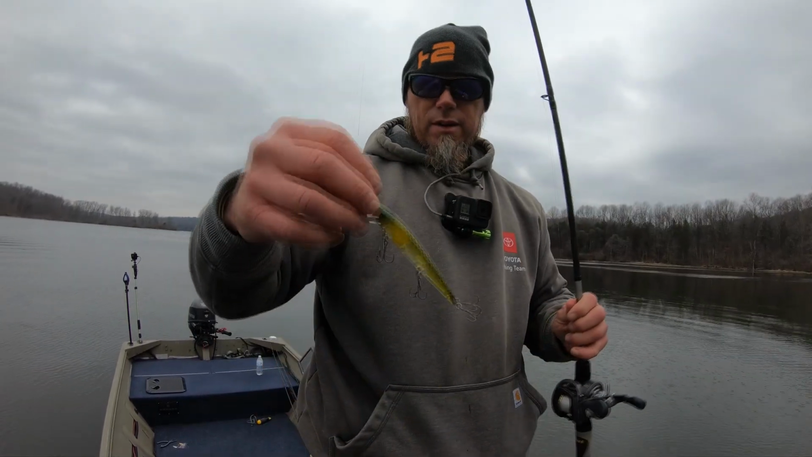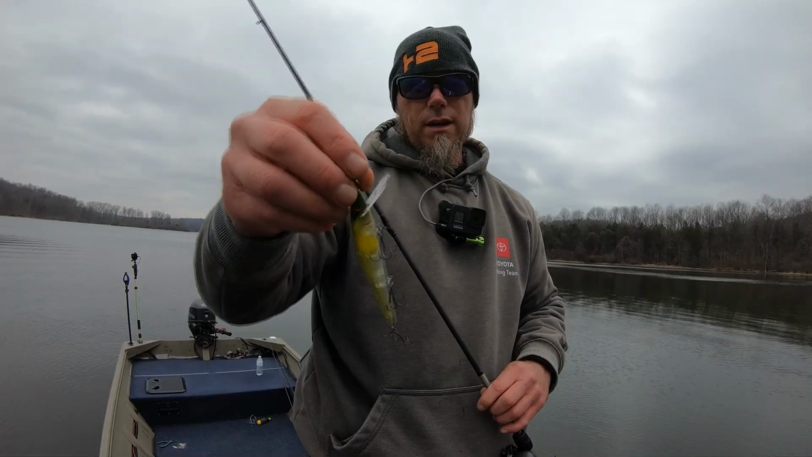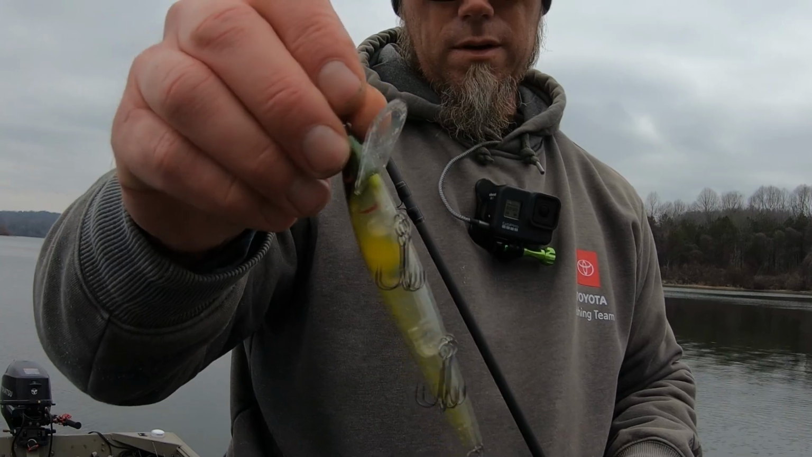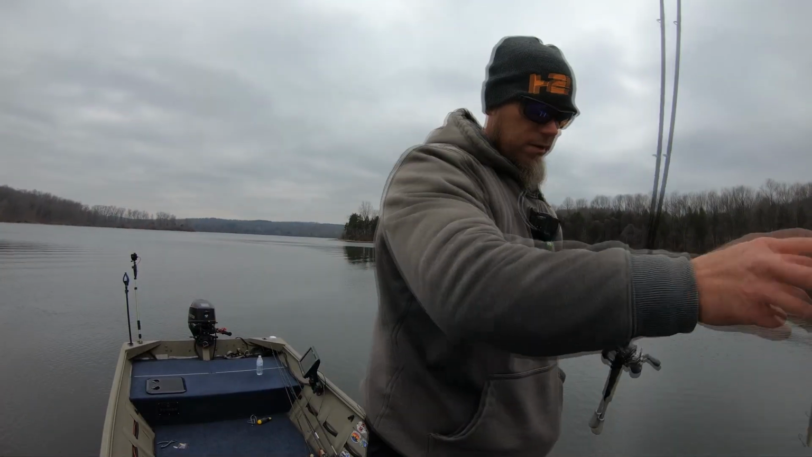All right, next we have another Rogue. This is the Smithwick Elite 8. It's got a bigger bill, and it's an Elite 8, so they're saying this thing should get down there in that 8-foot zone. Let's see what it does.